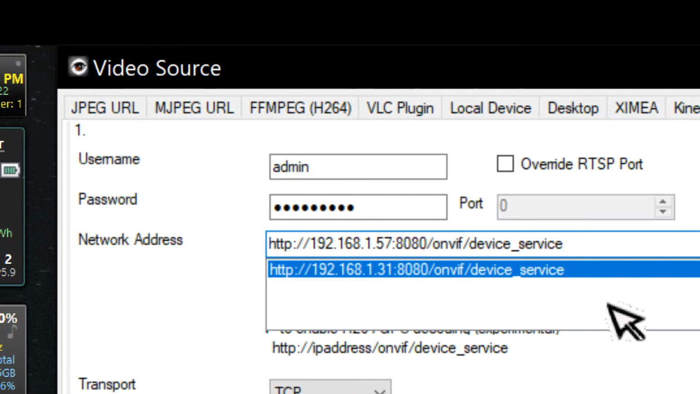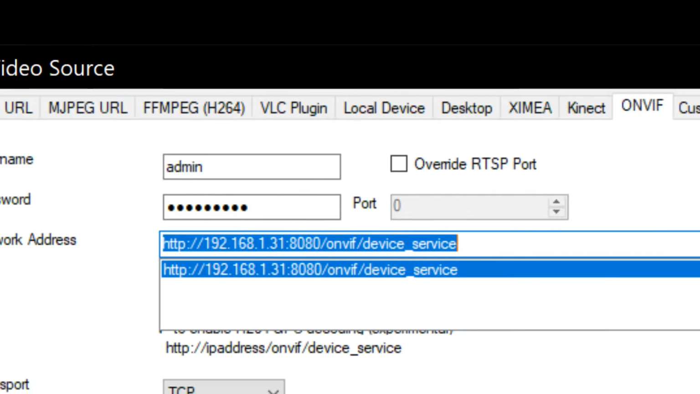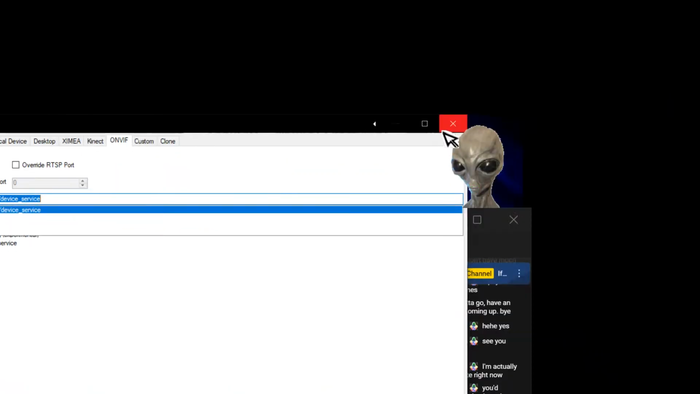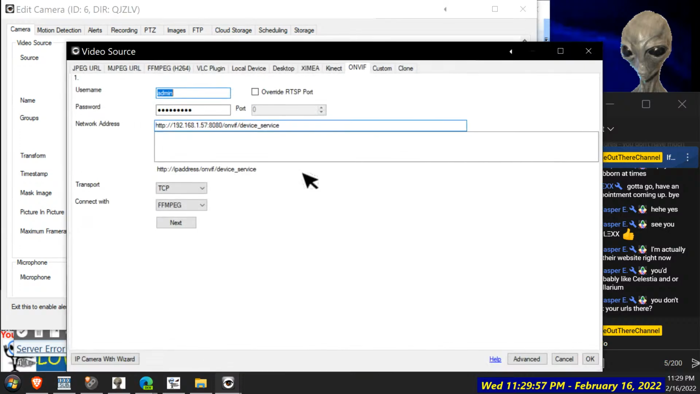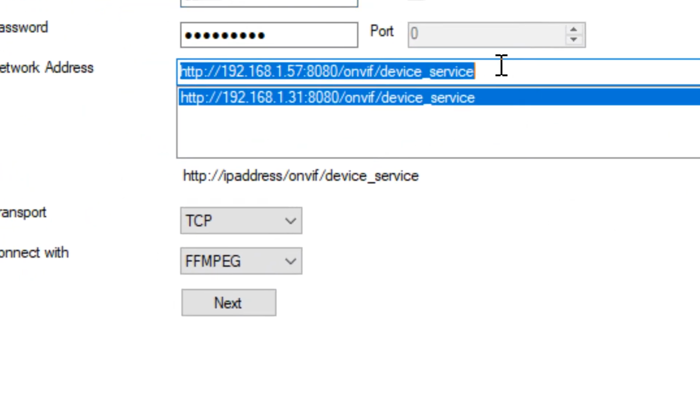But that's not even the right IP address for it. That's some other camera. So what's happened there? Something went stupid on that. Let's do that again. Yeah, it's got the correct number now.